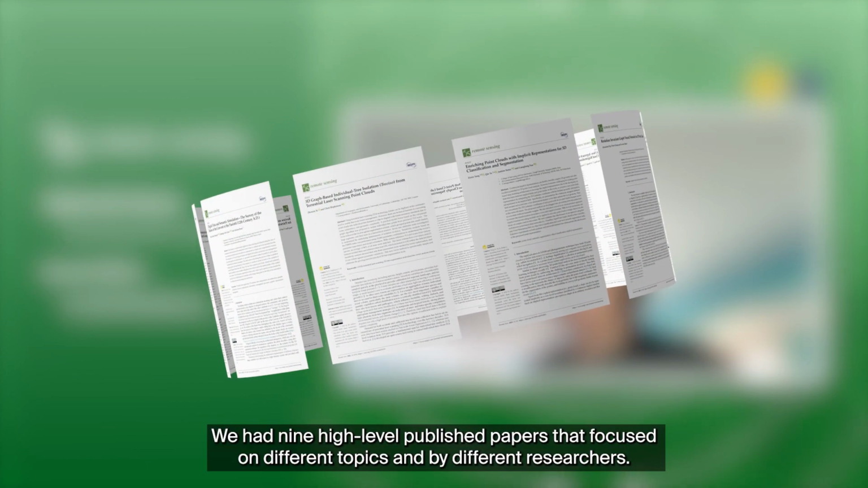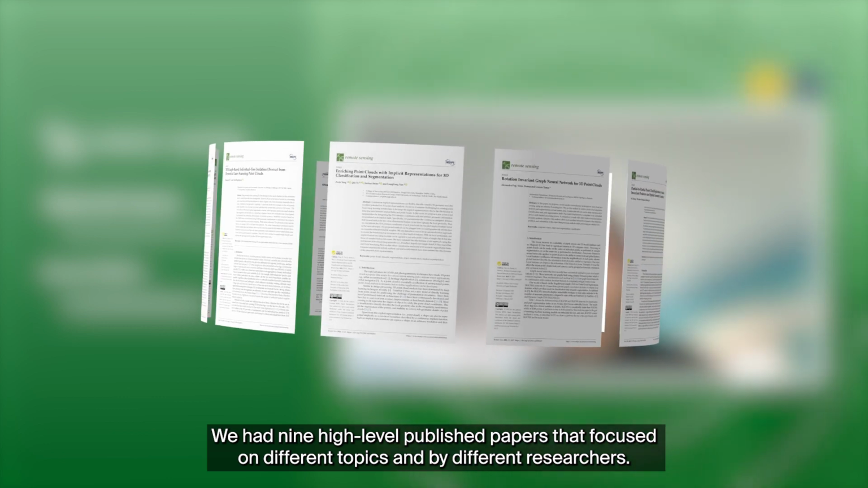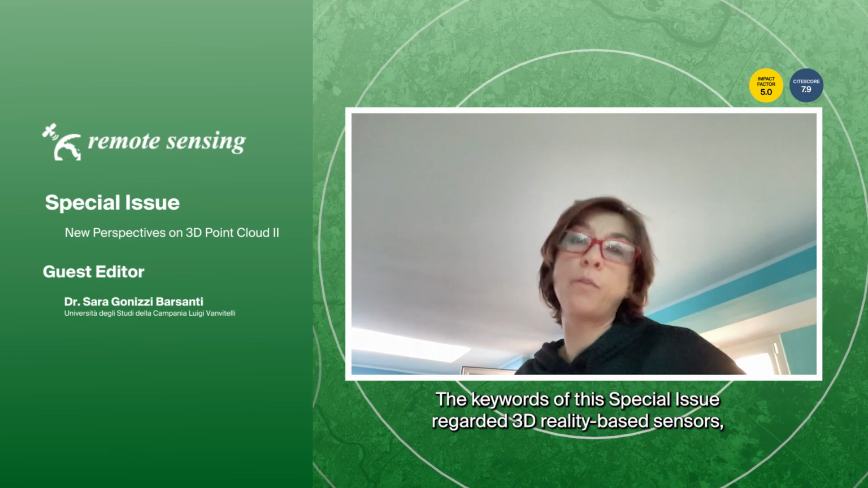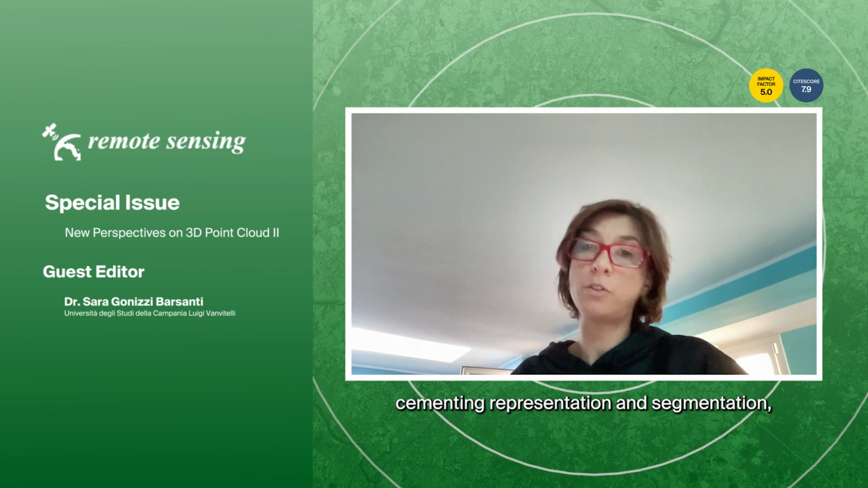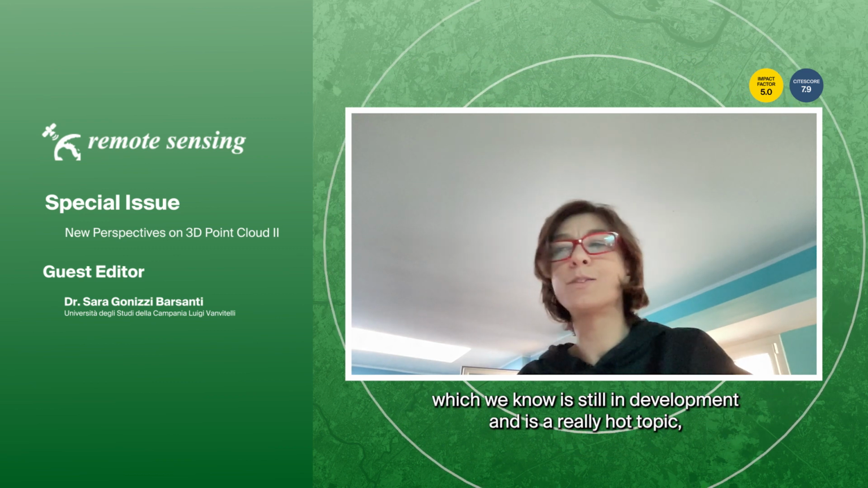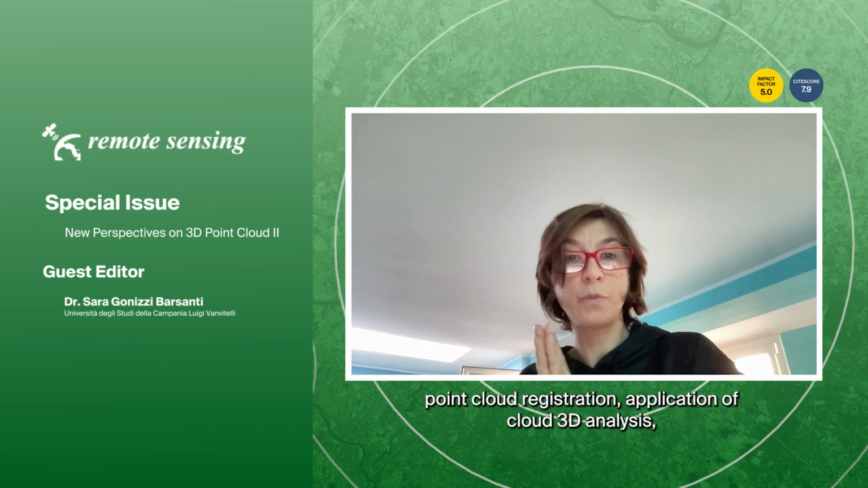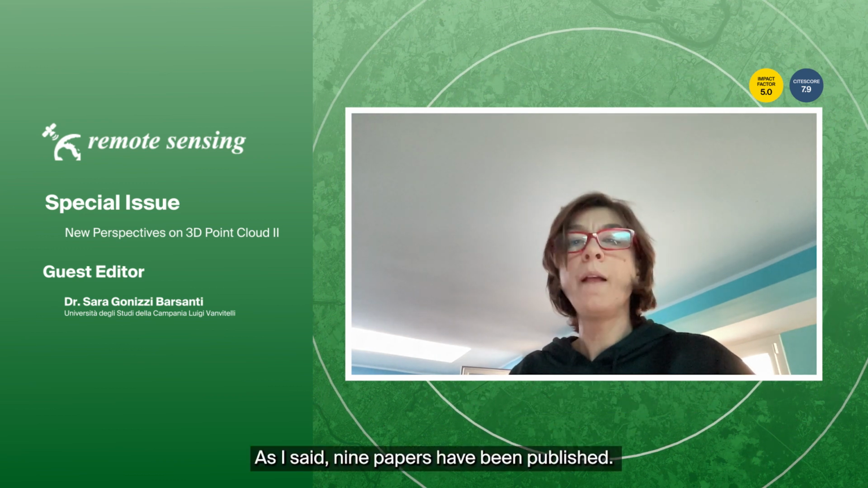We had 9 high-level published papers that focused on different topics and research. The keywords of this special issue regarded 3D reality-based sensors, semantic representation and segmentation, machine learning and deep learning, which we know is still in development and is a really hot topic, artificial intelligence, scan to BIM, data extraction, point cloud registration, application of 3D point cloud, 3D analysis, and then AR and VR, of course.